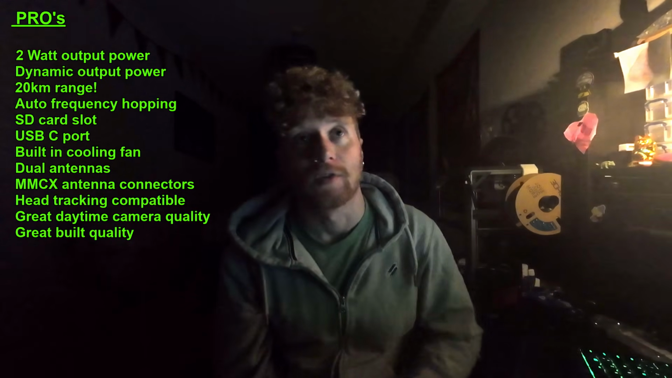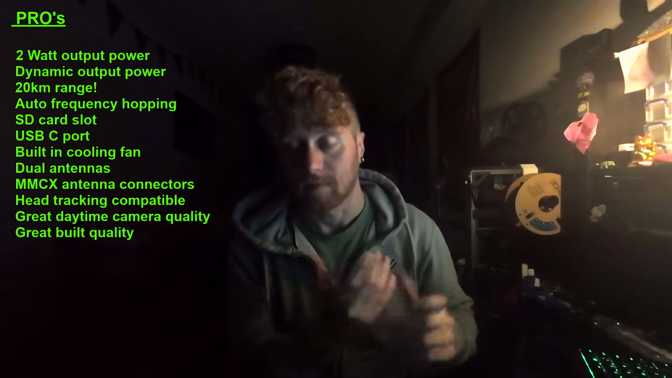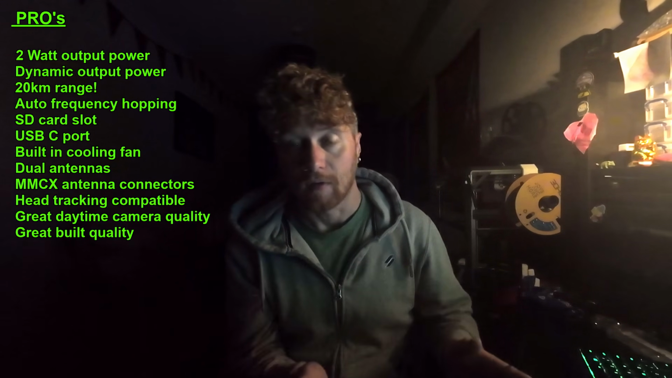But anyway, my conclusion of the GT2 is that ultimately, I think it's a very, very good bit of kit. It's definitely the best kit that Walksnail has made to date. As I said in my previous narration, it's been interesting to see the Walksnail hardware evolve over the years. It's now become a very refined, very usable product, unlike some of the previous versions. The list of things about the GT2 which are good is quite long. I love the really high power 2-watt max output, fantastic. The fact it's got the dynamic power adjustment and the frequency hopping, very, very cool.